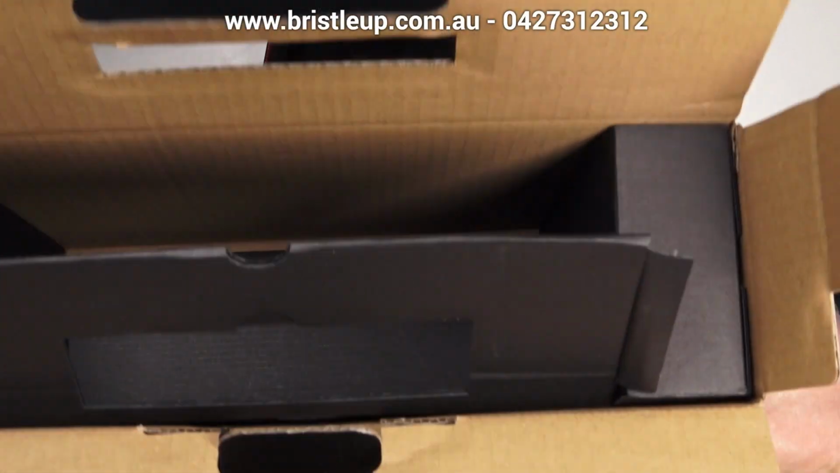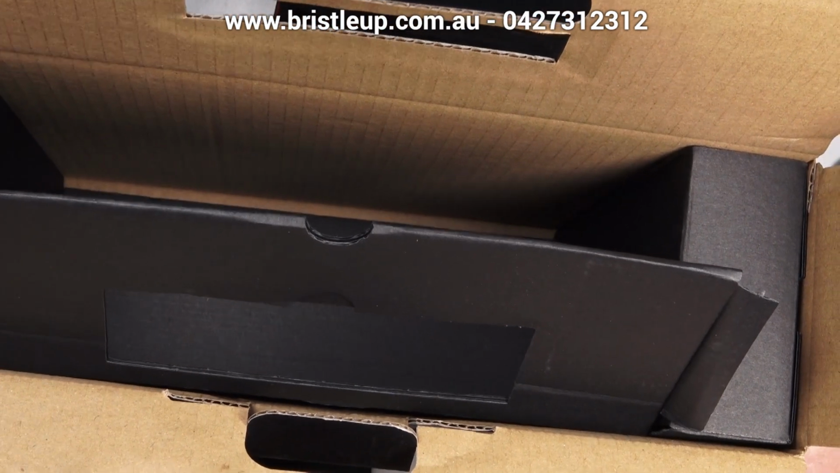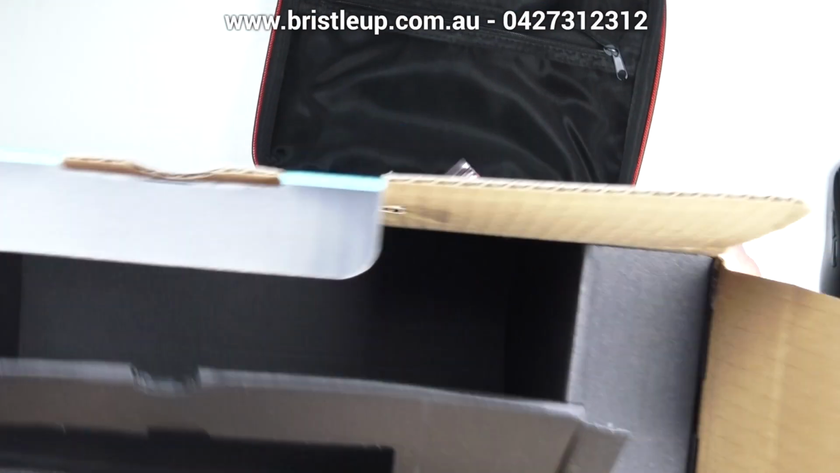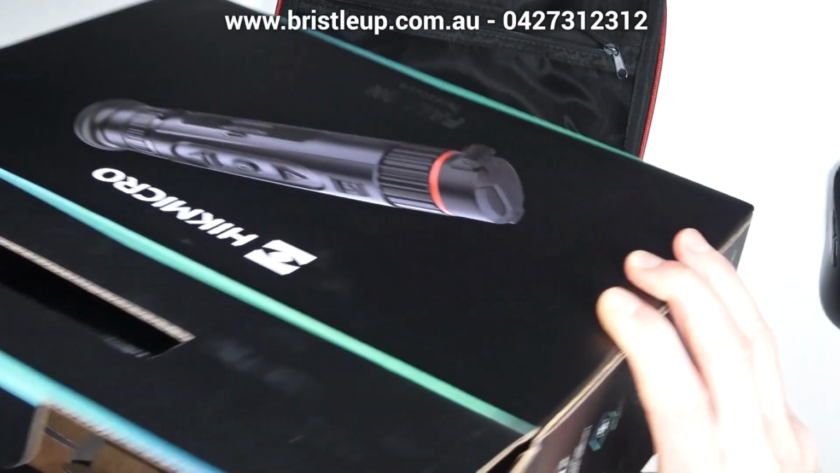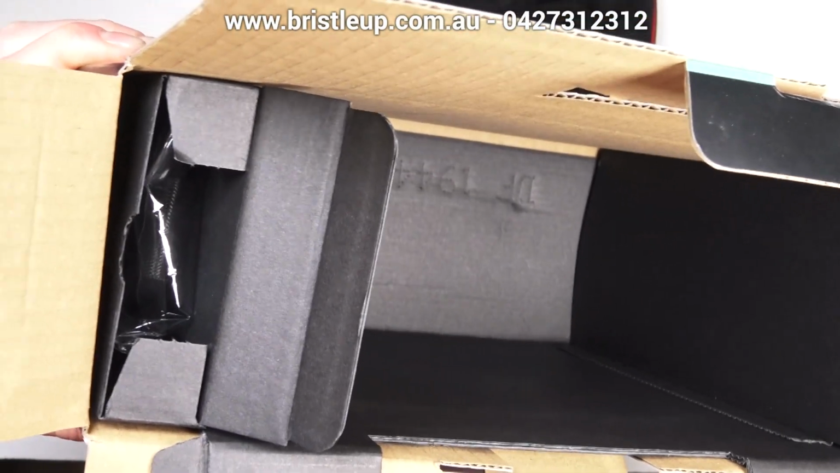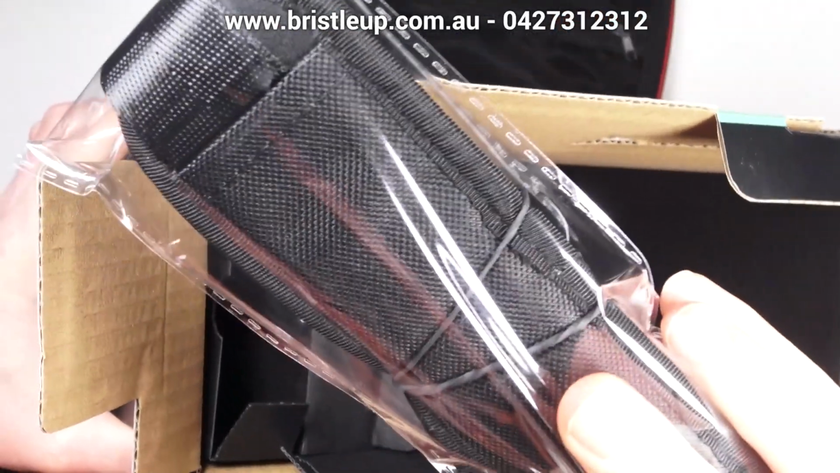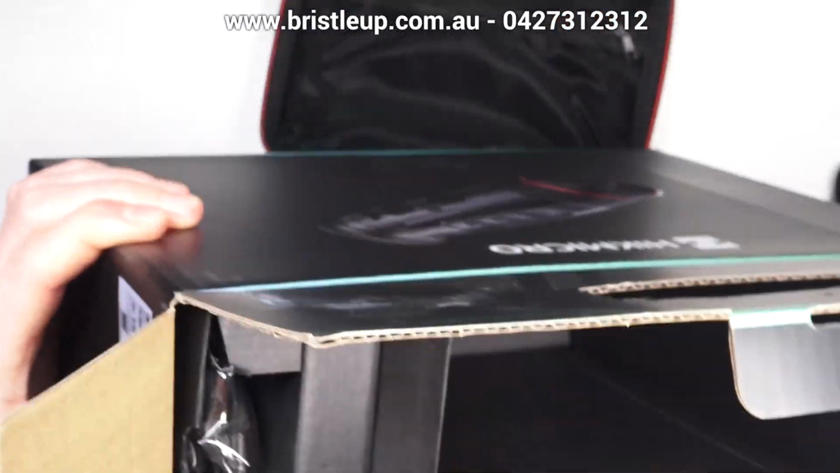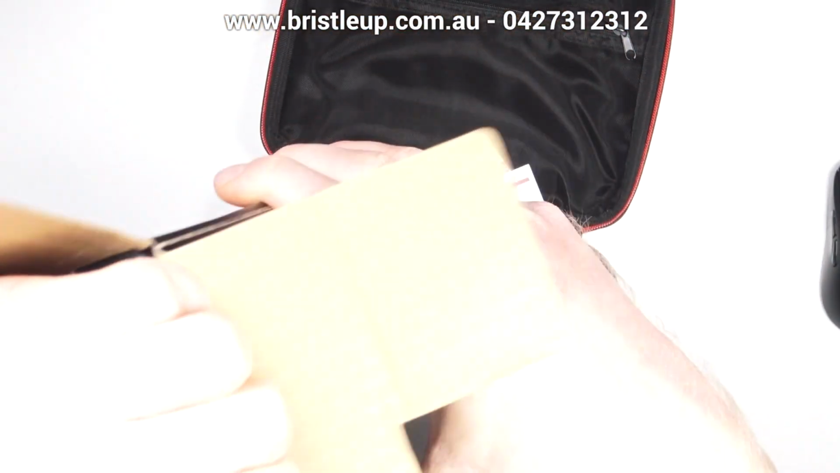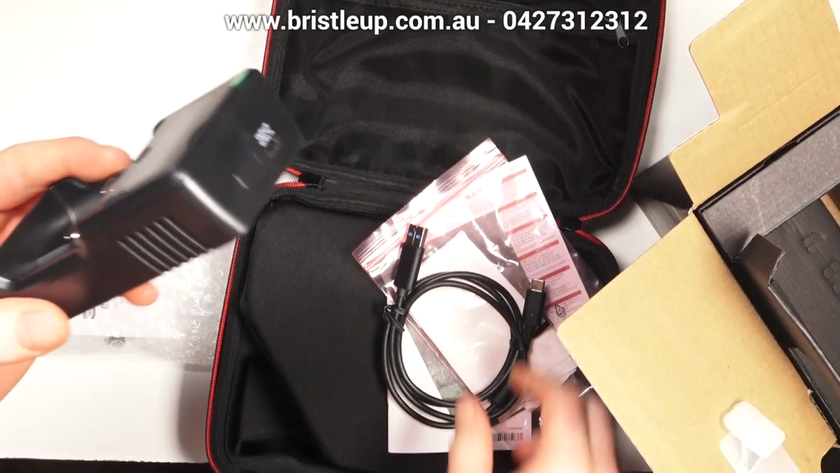Now, one thing that a lot of customers have done is they've thrown their box out and not realized that actually inside the box, in the wall of the box, is the charger. So if we pull this out, we actually have more stuff in the sides of the box. As you'll see here, we have a strap. And then on the other side here, this will be where our charger is for our battery. There it is there. So you'll use this cord.